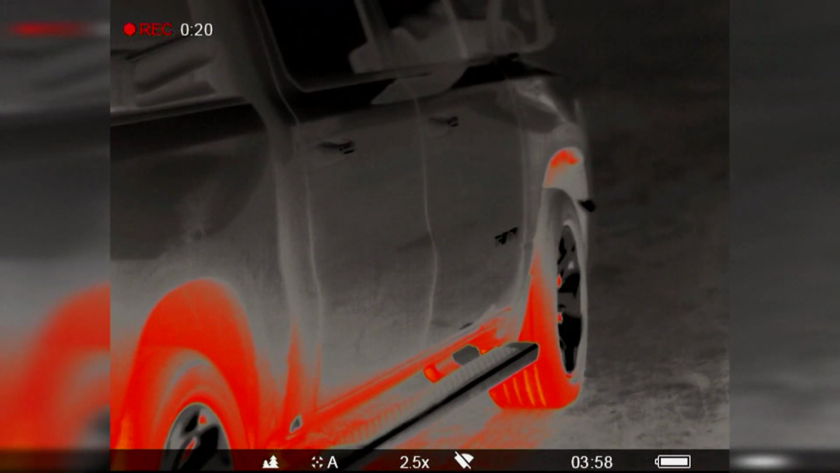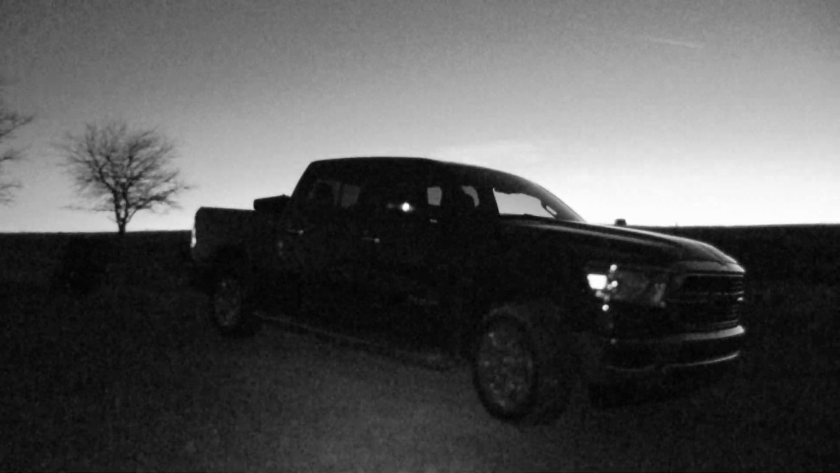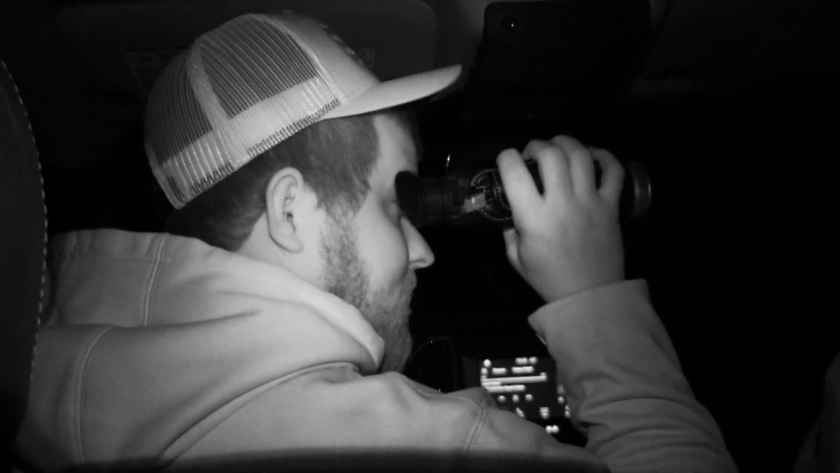Through the night, we traveled from one of Dakota's hotspots to the next in the Ram, scanning different ranches for sounders of hogs. We basically converted the Ram 1500, Motor Trend's Truck of the Year, into a mobile hunting blind, so when we did find something on the Pulsar, we could quickly get on the ground and put on a stalk.